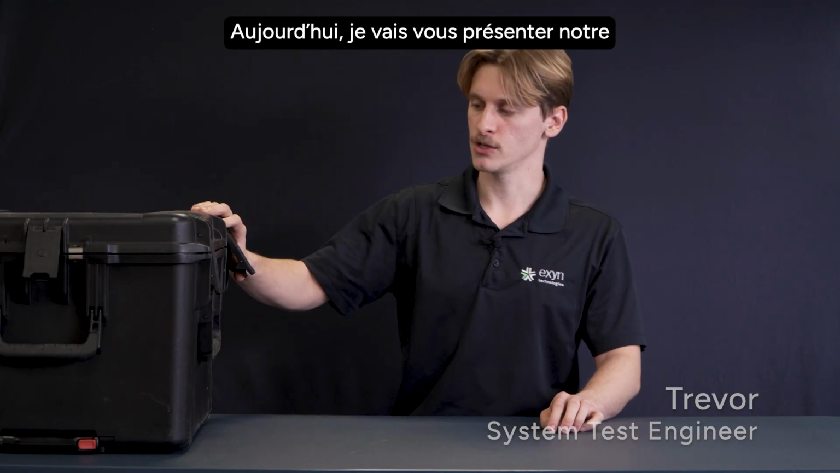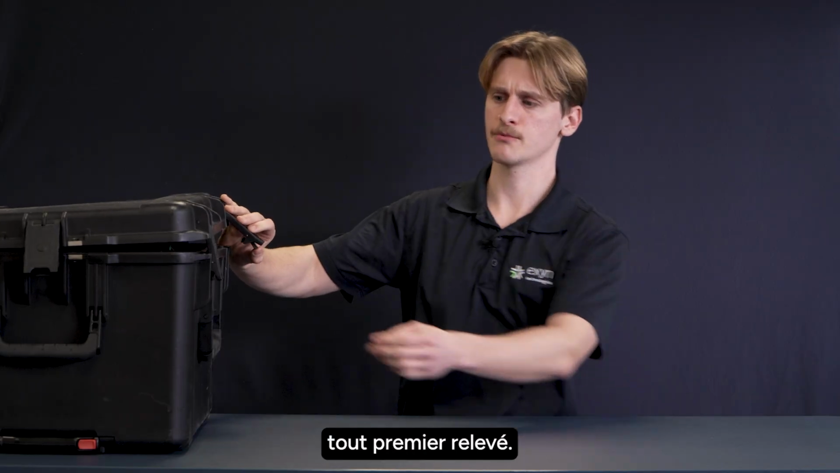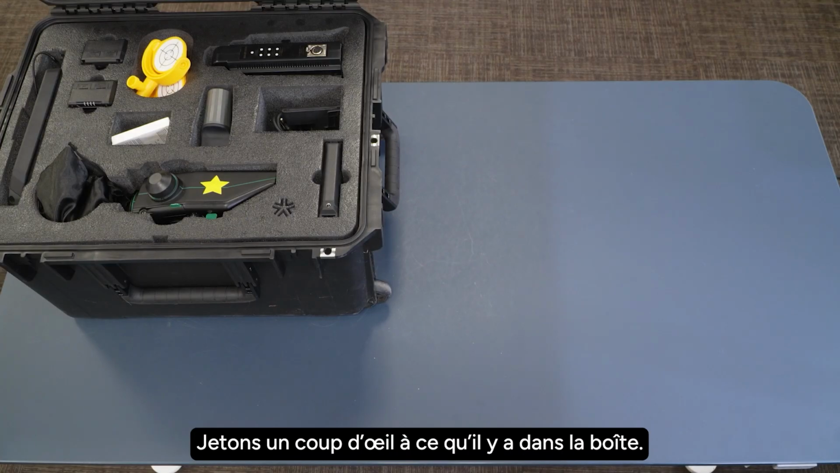Today I'm going to be showing you our Nexys scanner and getting you started with your very first capture. Let's take a look at what's inside.